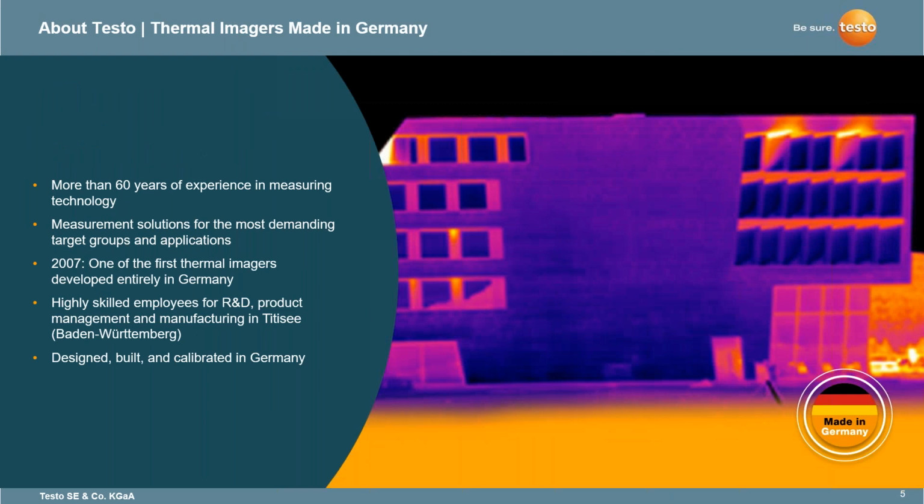So just to talk about the thermal imaging aspect with Testo, as I mentioned again, more than 60 years of experience in measuring technology, measurement solutions for the most demanding target groups and applications. I'm sure many of you, whether you're just getting into thermography or you are, say, a level 1, 2, or 3 thermographer, if you are a facilities manager, I'm sure you understand that some of the environments that you could be in, some of the applications you are using thermal imagers, they are pretty demanding.